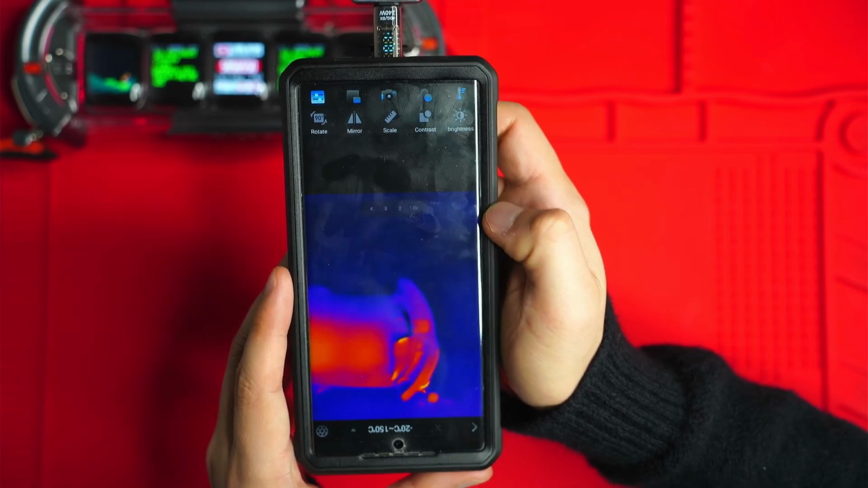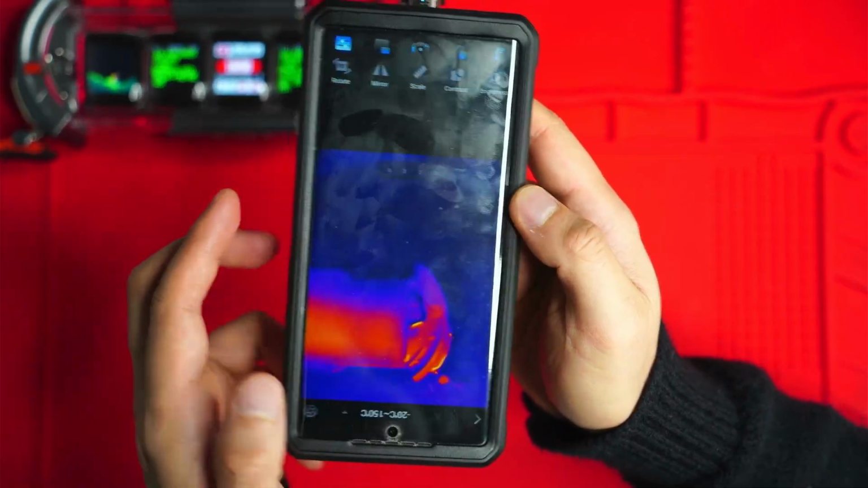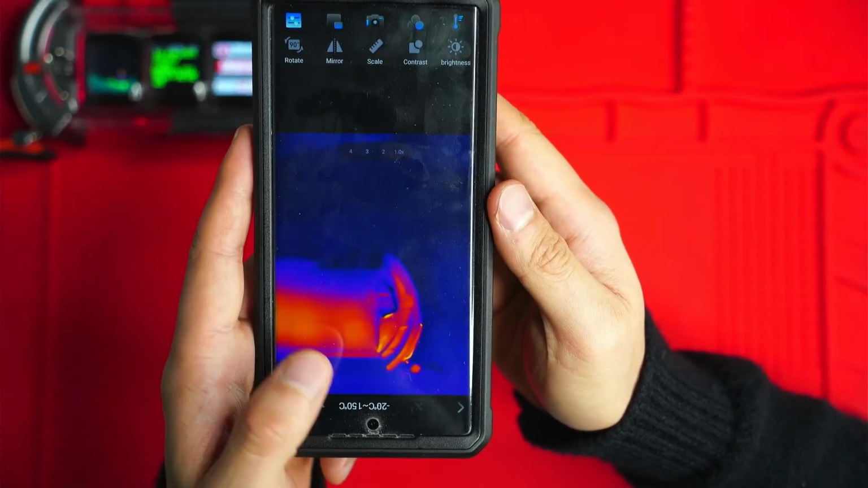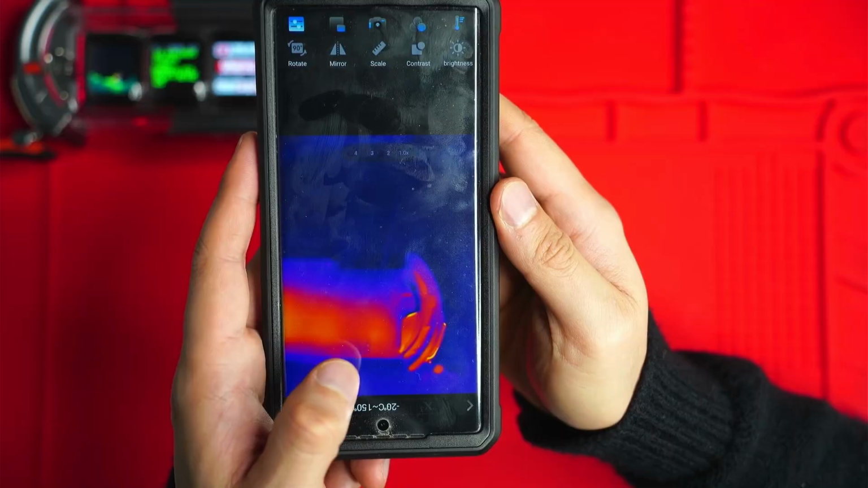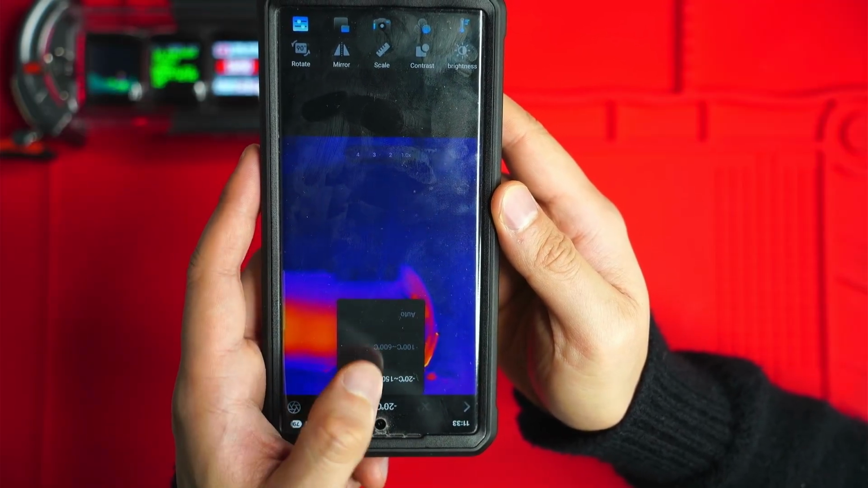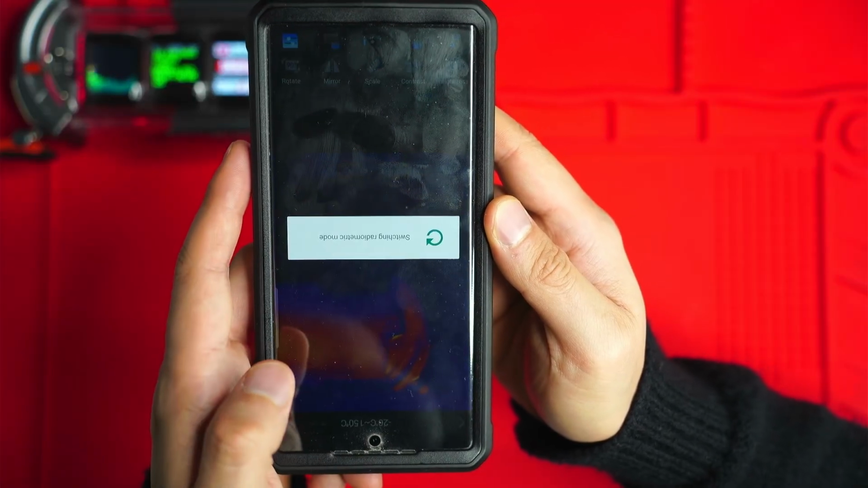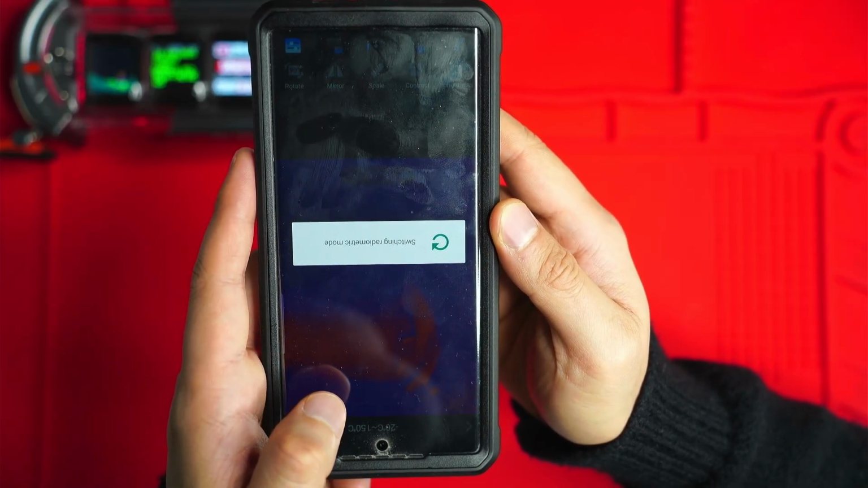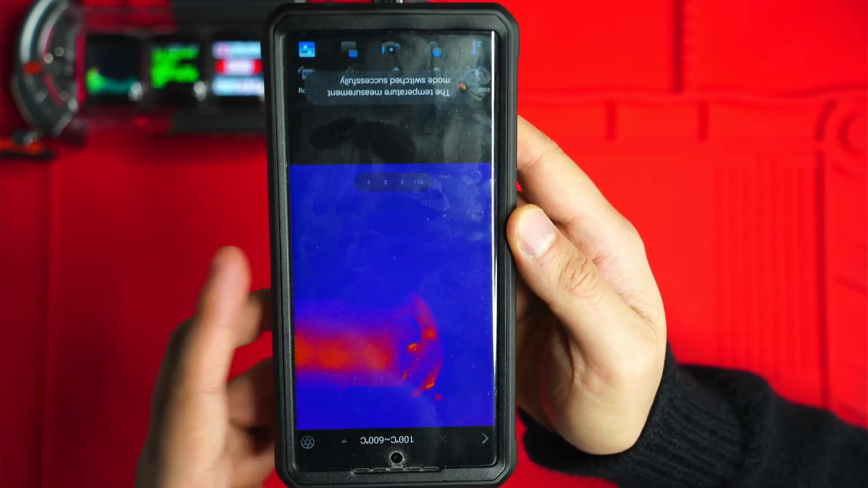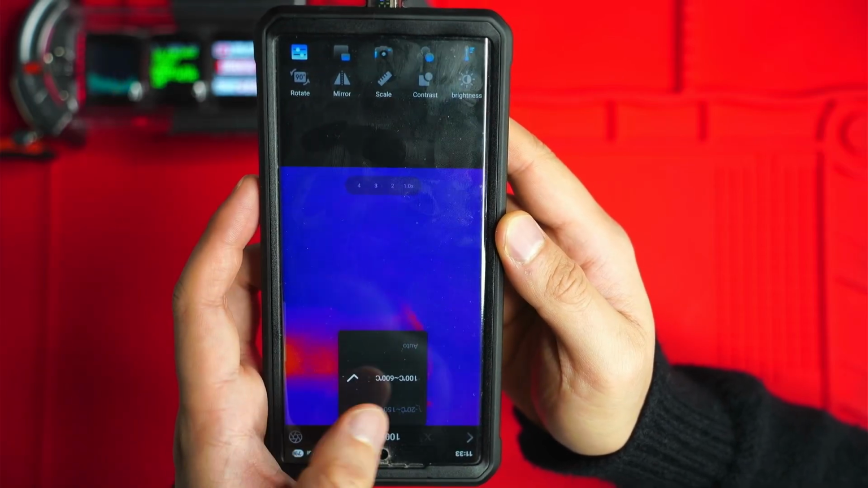Okay, so I've got the app opened up and the Thermal Master P2 connected to my phone, and it's just pointing over this multi-screen device here, and you can see there's a bit of heat coming through the screens and to the side. There's this option here to change the temperature range. At the moment, it's between negative 20 Celsius to 150 degrees Celsius, so I can actually change that to 100 to 600 degrees Celsius. I don't have anything actually to measure of that sort of temperature, but anyway,